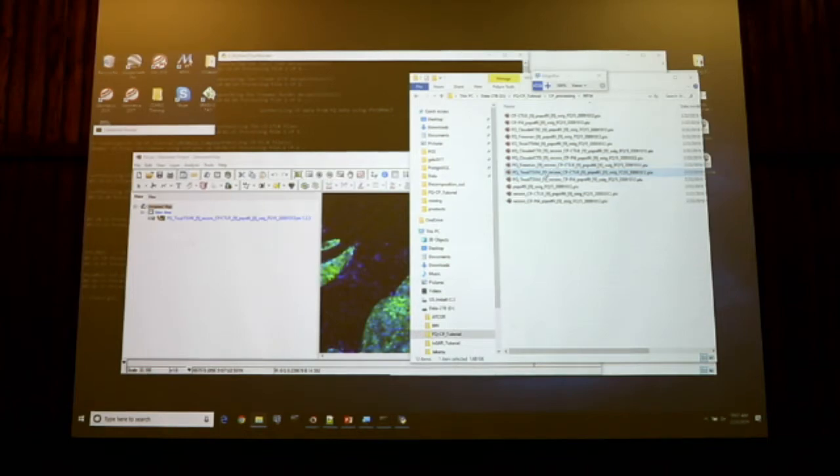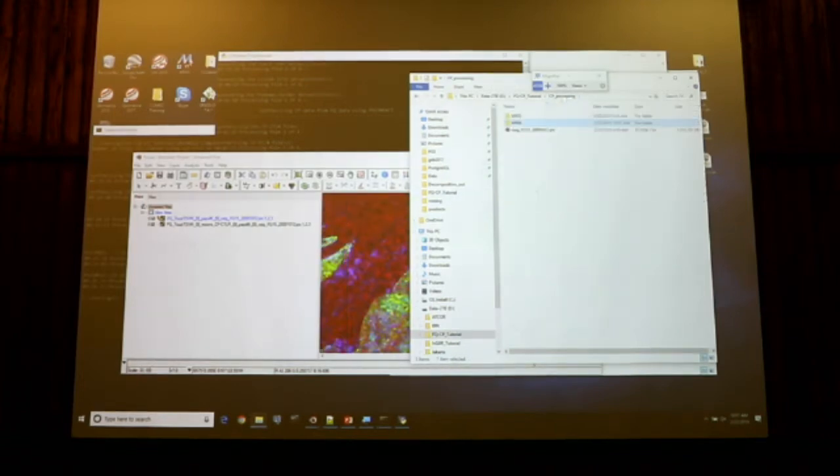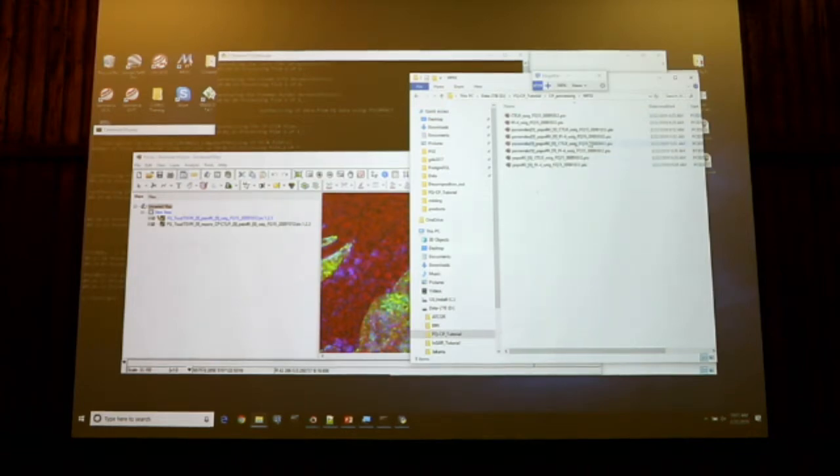I will load the equivalent, but from full quad data. And I will compare it to the PS-COMDIS decomposition that we have generated previously.